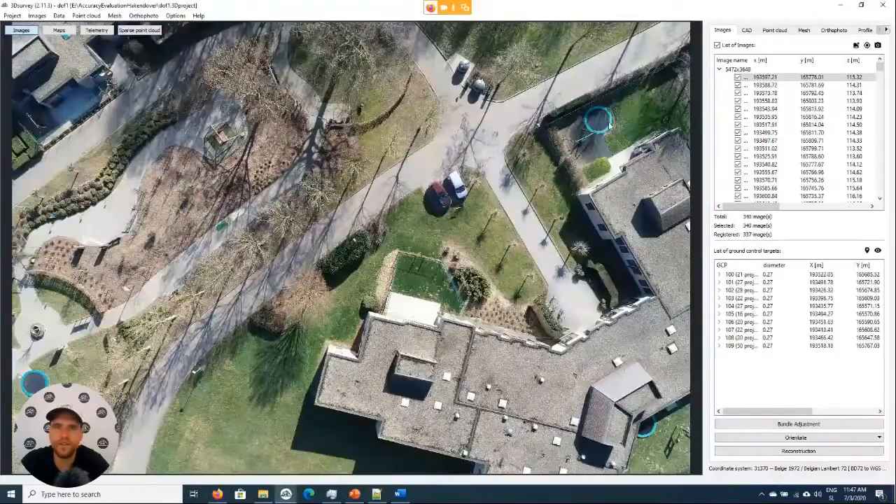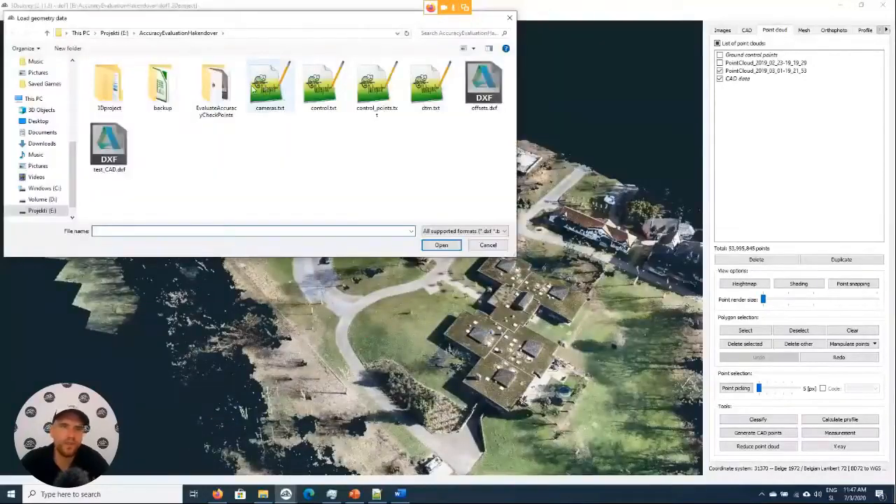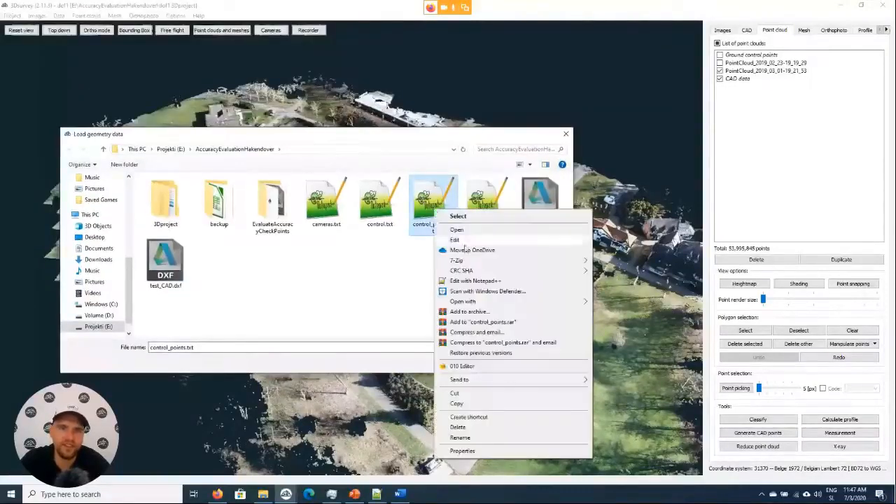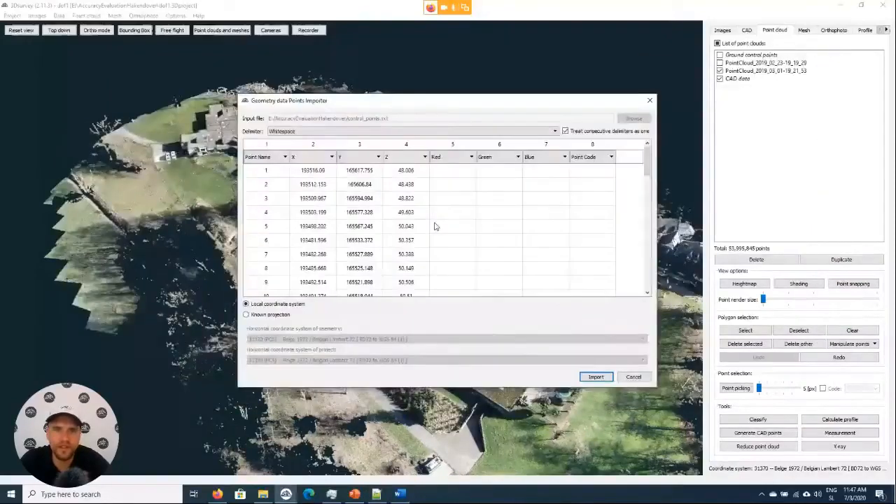Okay. So here is her point cloud. So what she did is she measured. So one of very good functions of 3D survey, you can do this trick. You use a load cat and then you just select a txt file. So in this txt file, we have some point name, x, y, z coordinates. Load this one in, import.